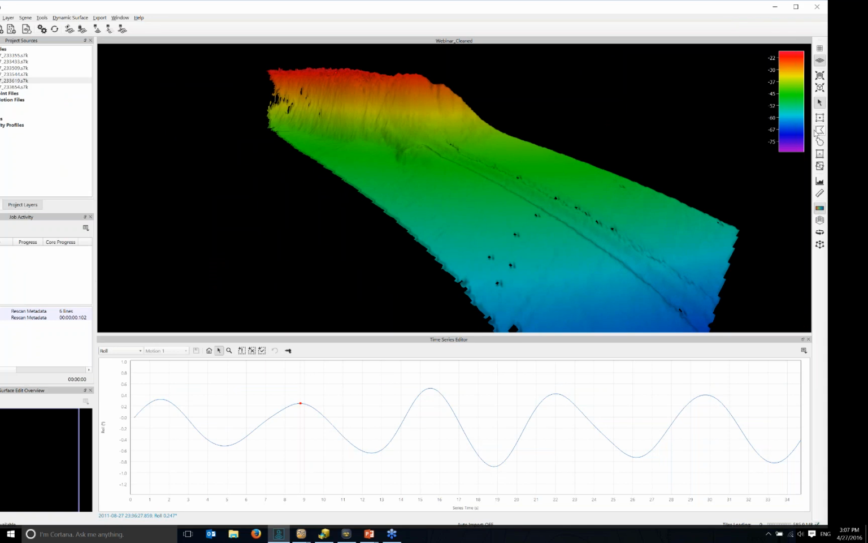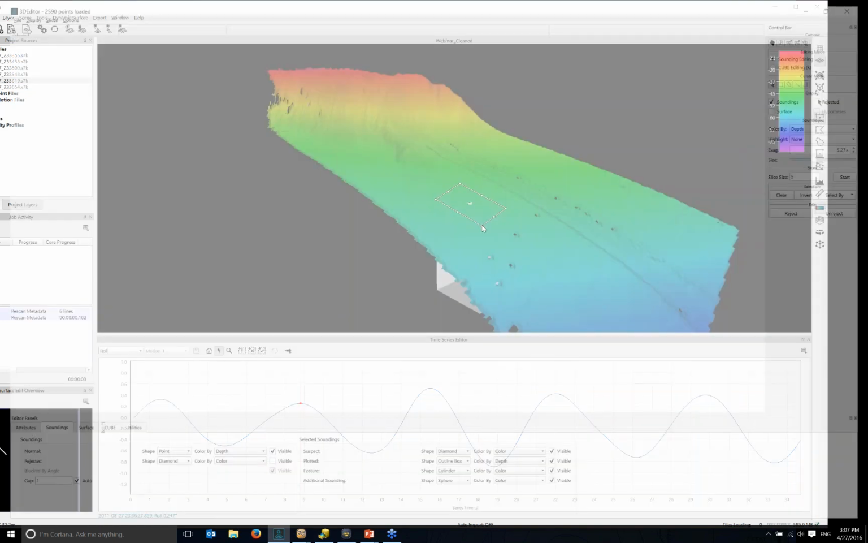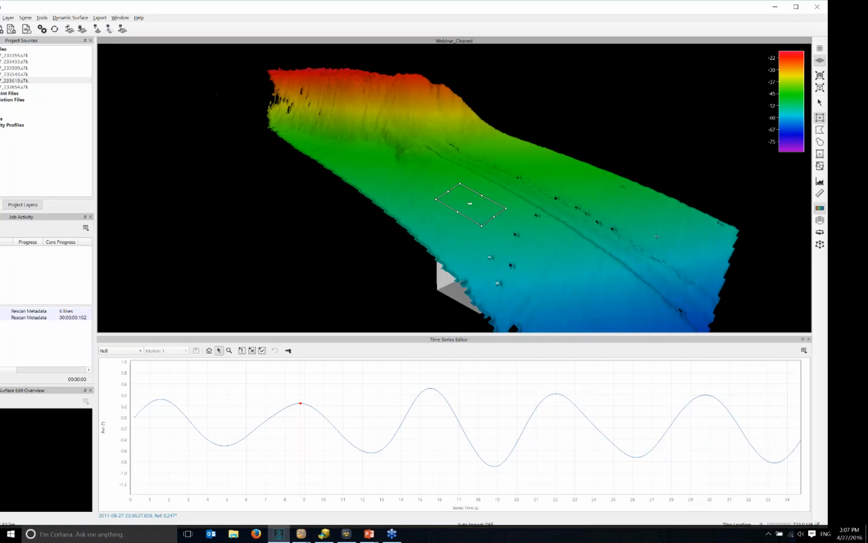We have a multitude of editing tools. We have a swath editor, a 3D editor, and a slice editor. Most people are pretty familiar with the 3D editor in Qimera. So you can look at your points, you can clean up your surface, and a surface that has water column associated with it, specifically looking for fisheries. For fisheries work, you're going to see a lot of noise in this data set. This has already all been cleaned out, but you'll see spikes that are associated with fish in the water column.